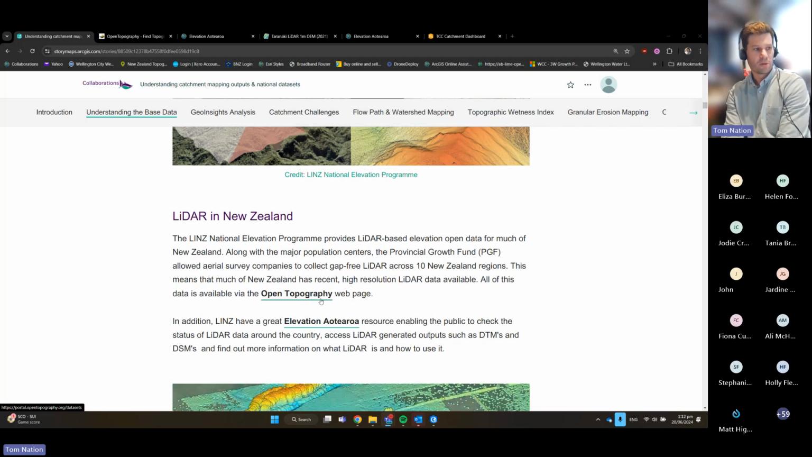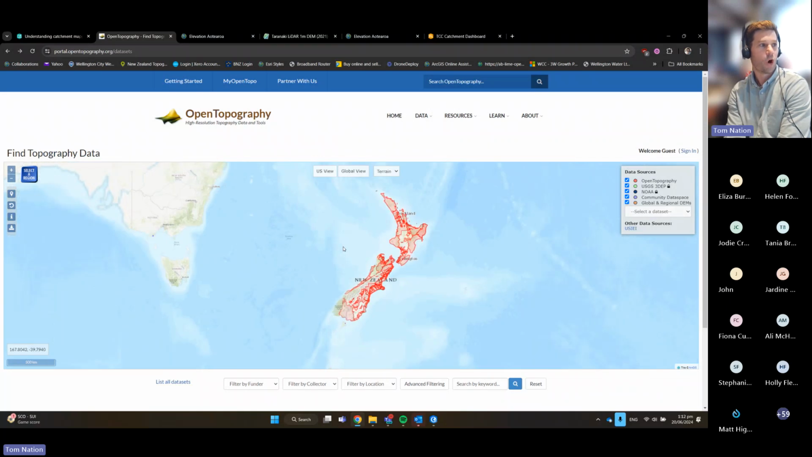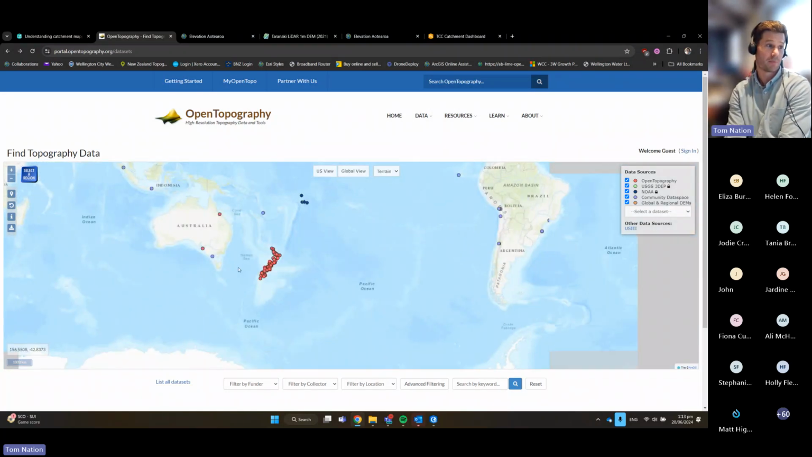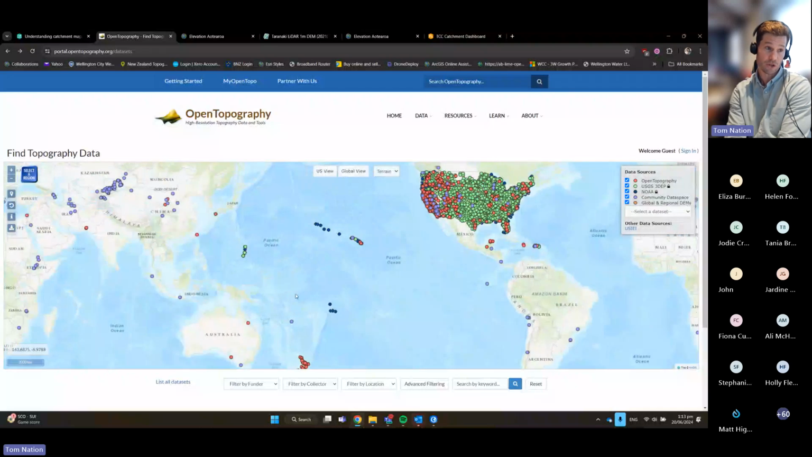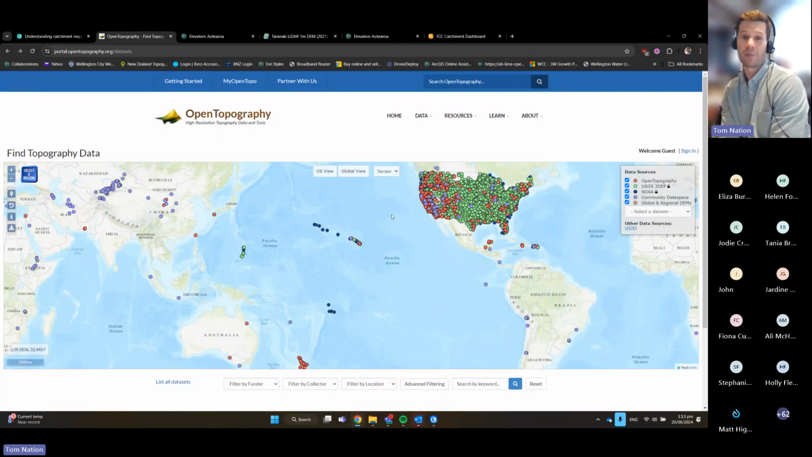So it is available, and you can download it in many different formats. I was just going to show, if you went right to the source, the raw information, you start getting into this OpenTopography website. Out of interest, you can see here how much of this data is available worldwide.